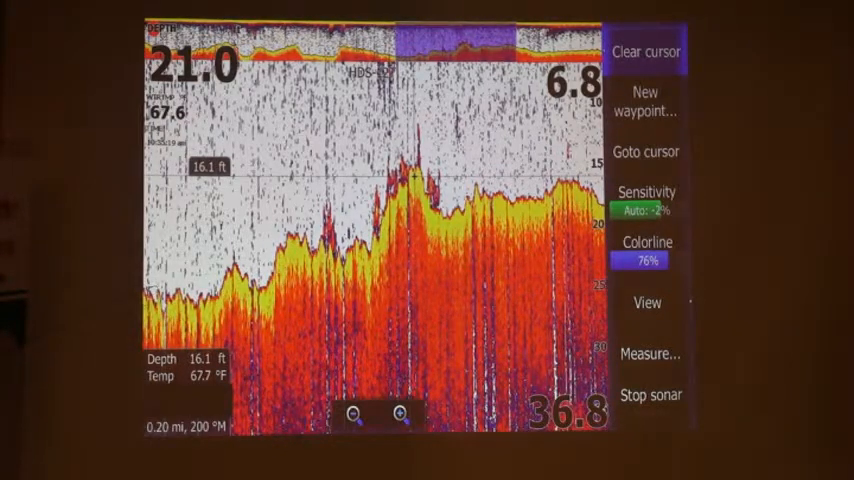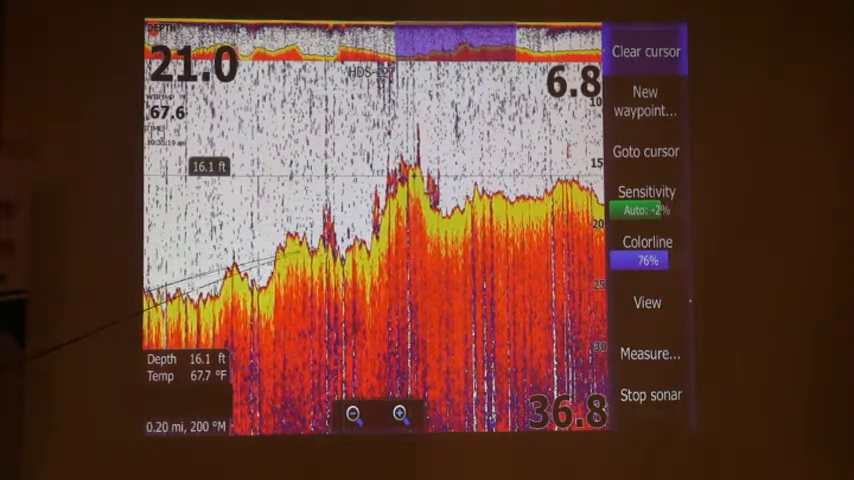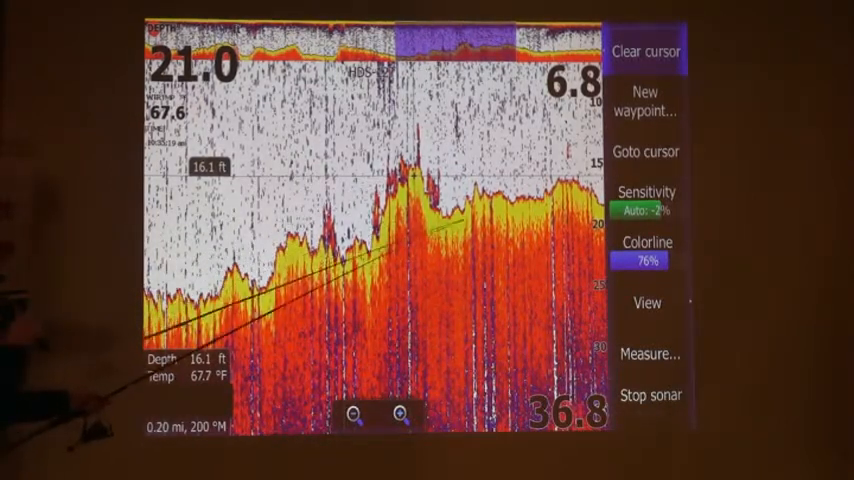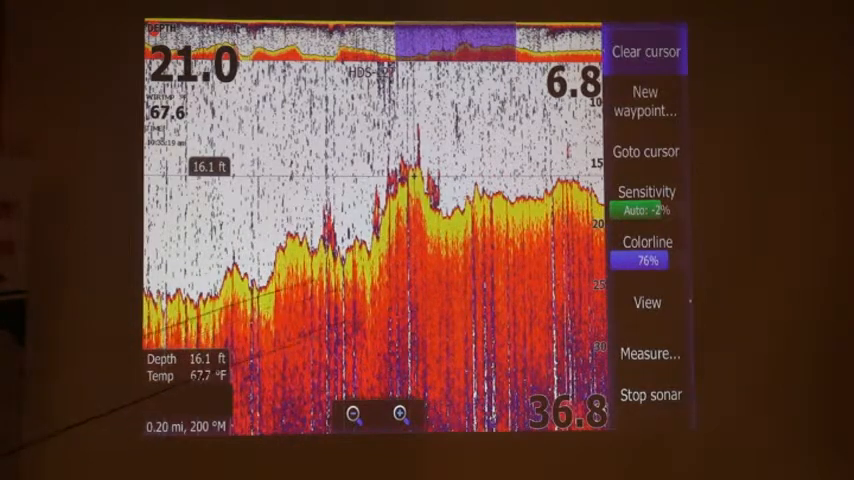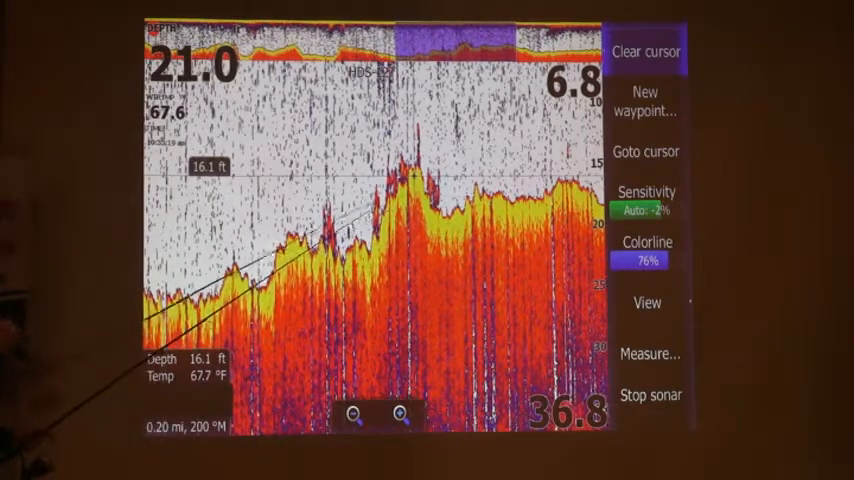What I have here is basically going over a piece of structure. So I have a lot of jagged areas because I'm traveling fast. This looks like a very small piece of structure that I went over top of here, but at 25 miles an hour, you cover a lot of water fast. And so it looks like it went up, straight down, and boom, I'm right across right away. But this is a pretty decent size little hump that I went over here.